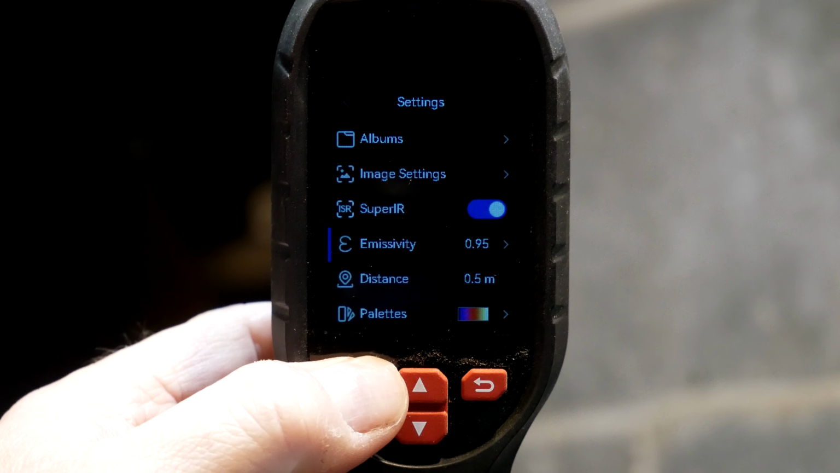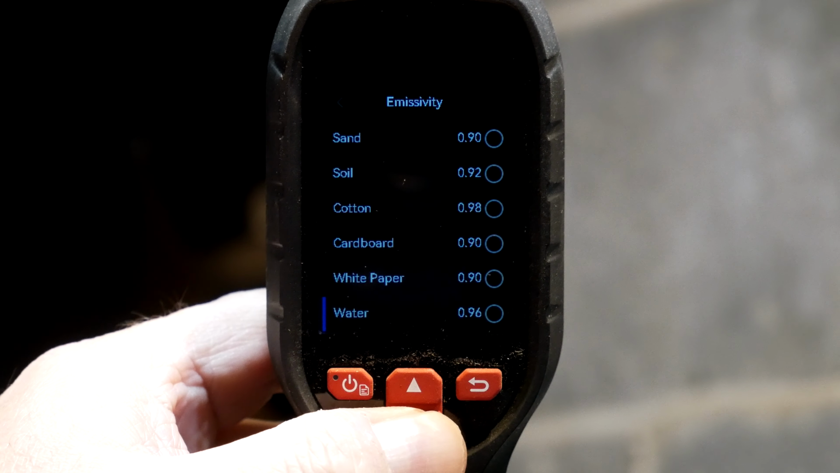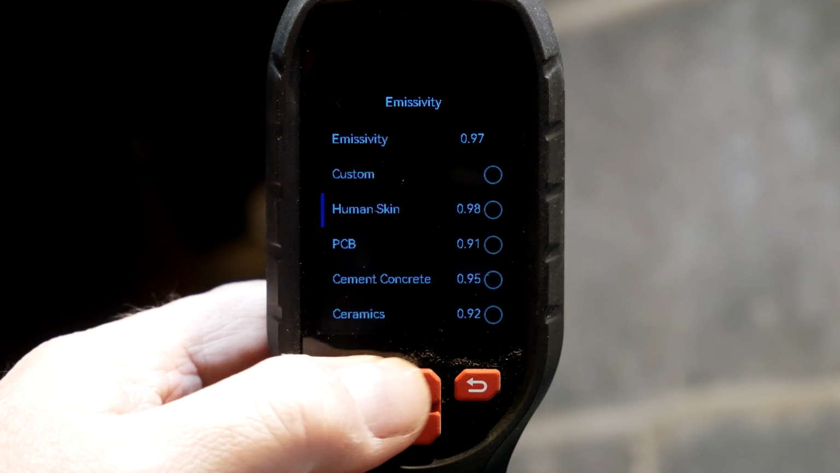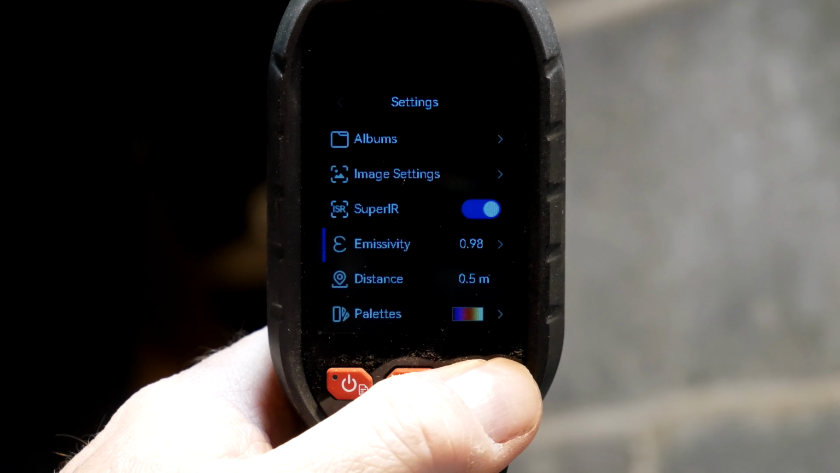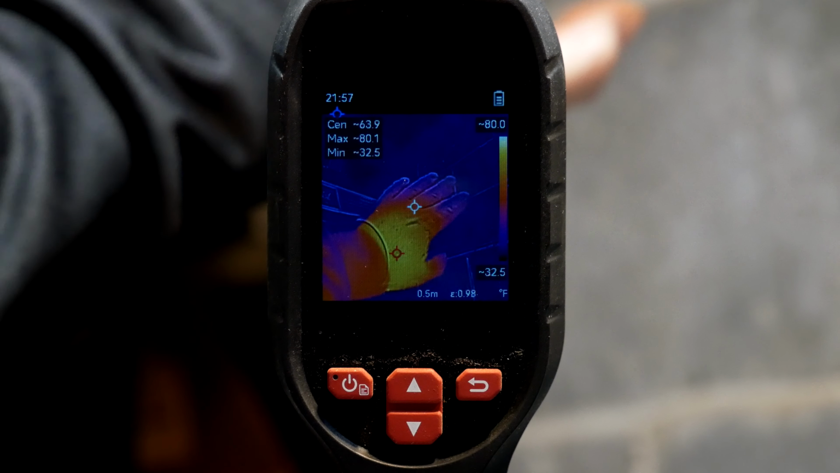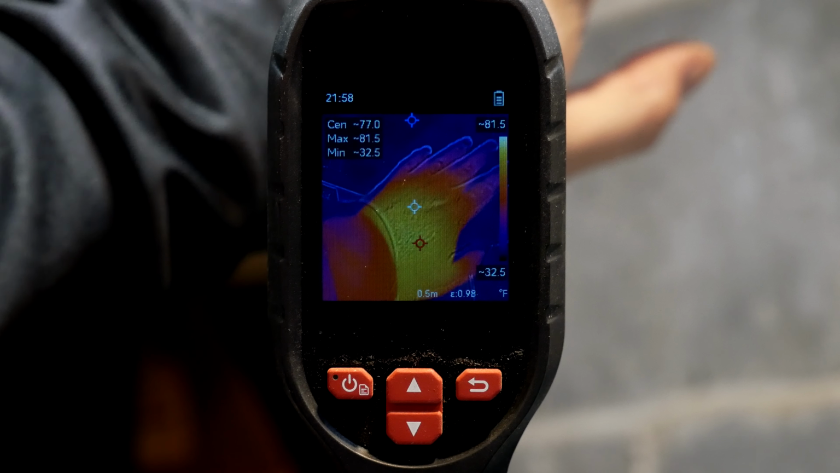I guess if we went to human skin, let's see, what are the choices here? Select that option, and then we'll return. There you go. You can see the heat from my hand there.